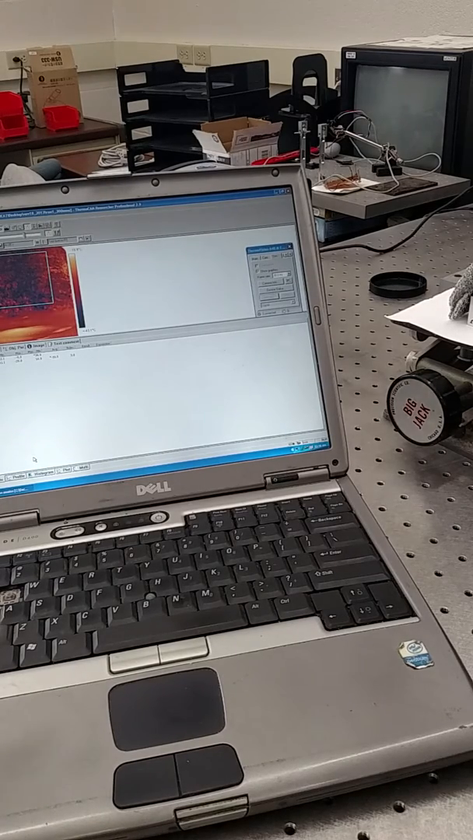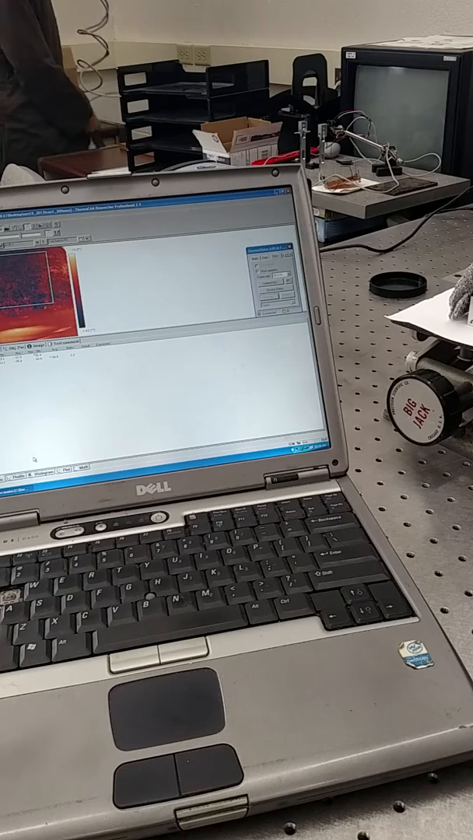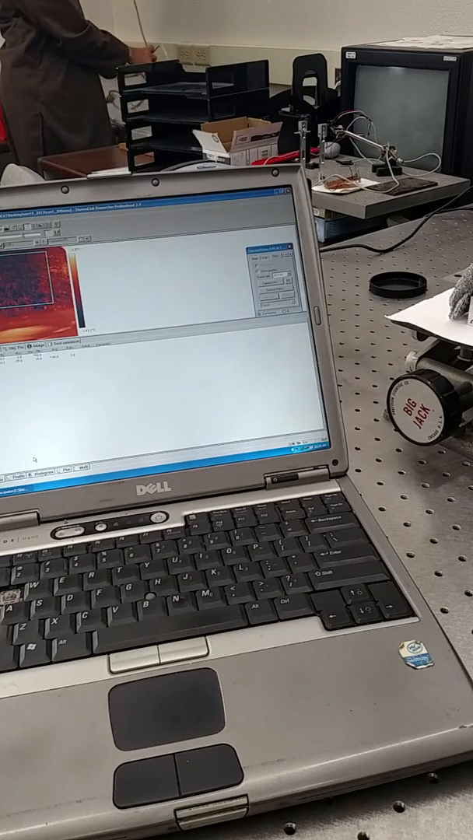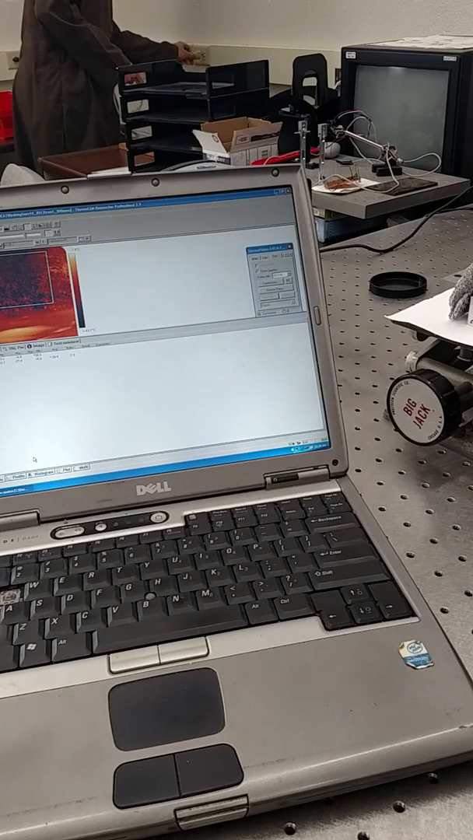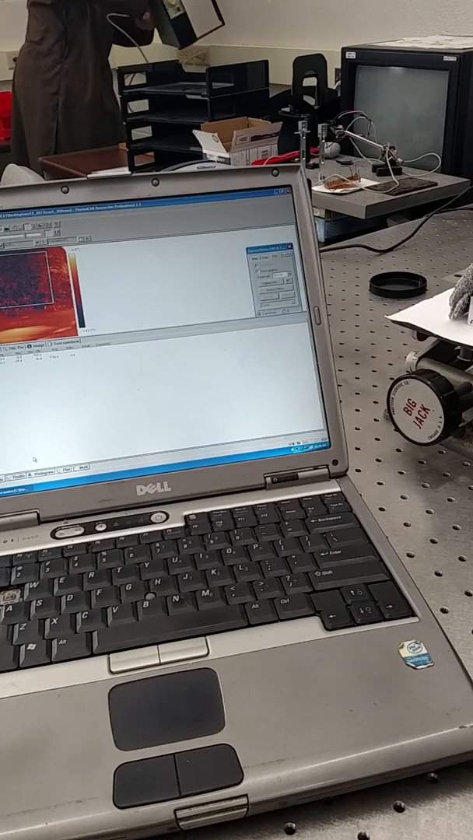We can plug in our... But if you're using a reference value which is relatively close to your sample temperature, then it's not a problem. I mean, close to the room temperature, you can just use this for now. I'll just move it from here.